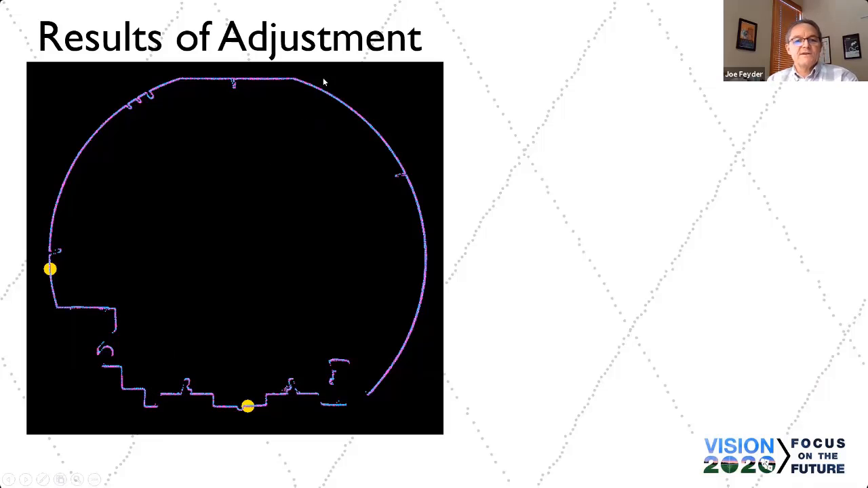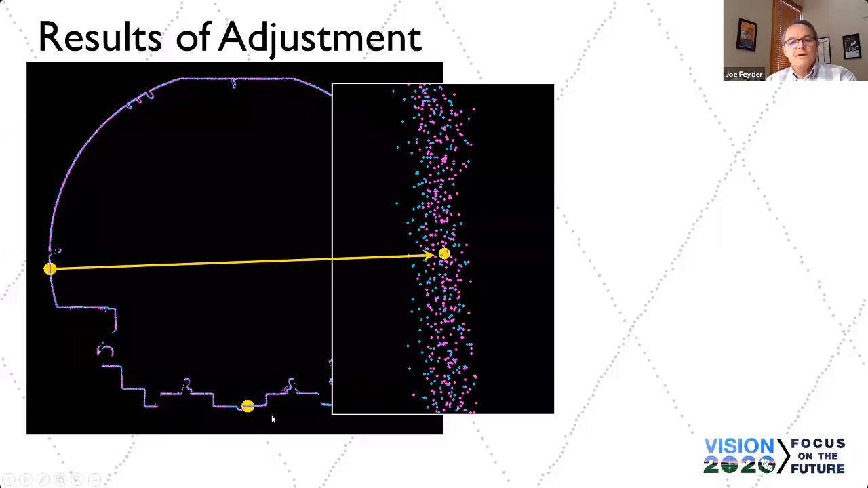So in looking at the point cloud itself, cutting a cross section through the tube with the control point superimposed, that's along the wall.